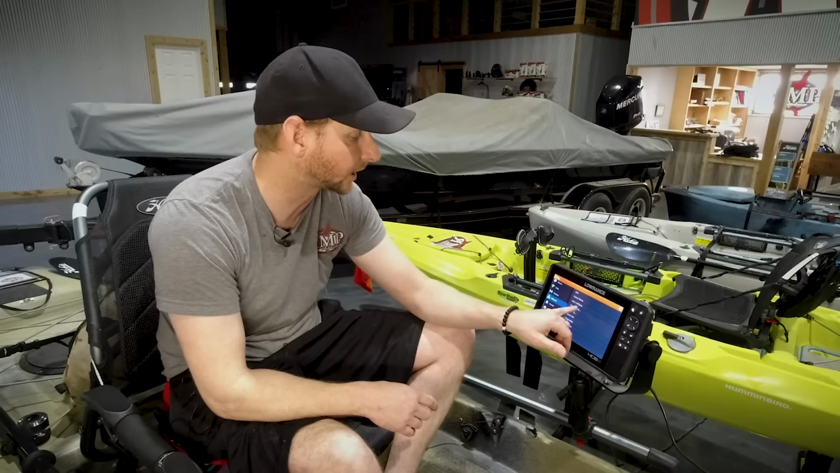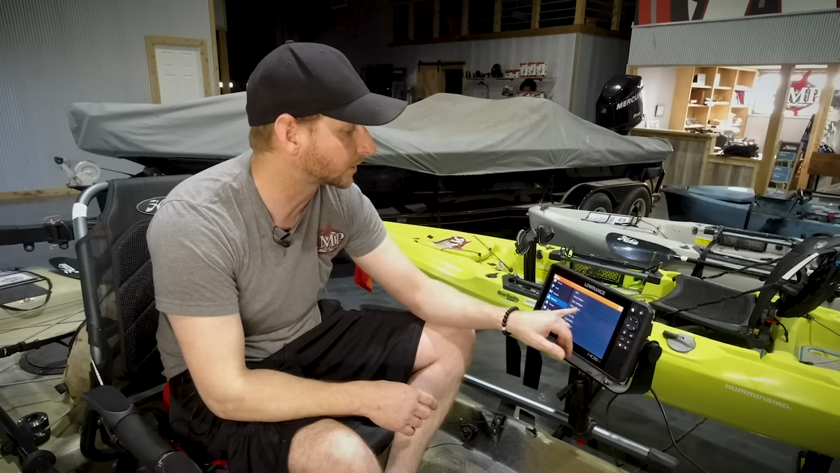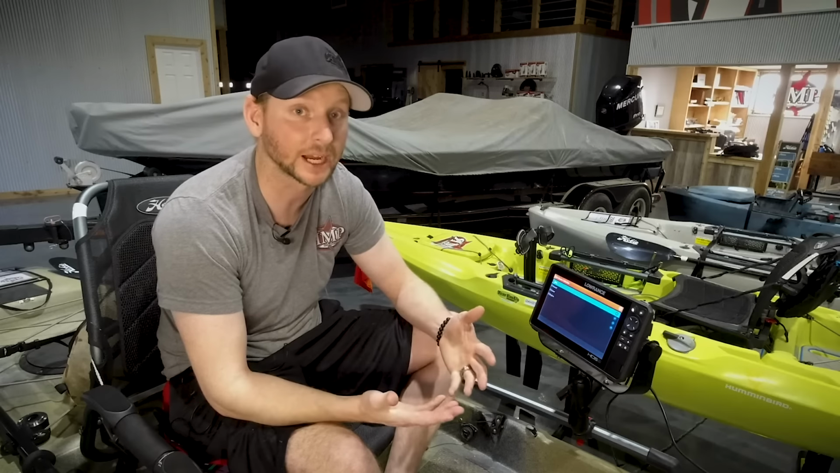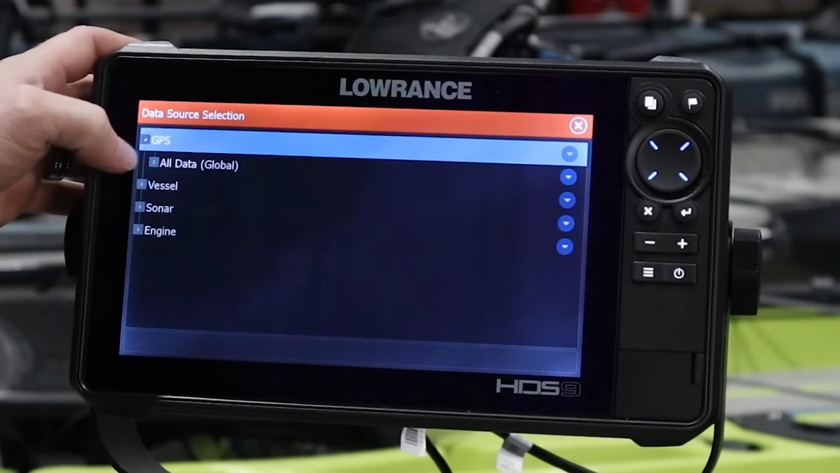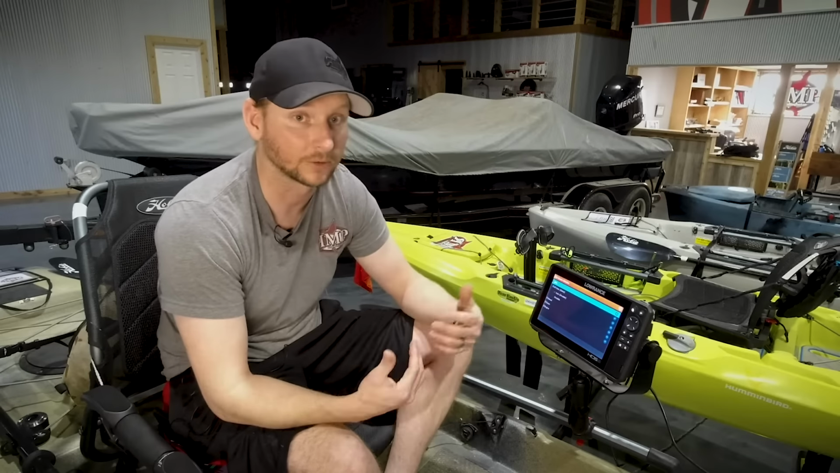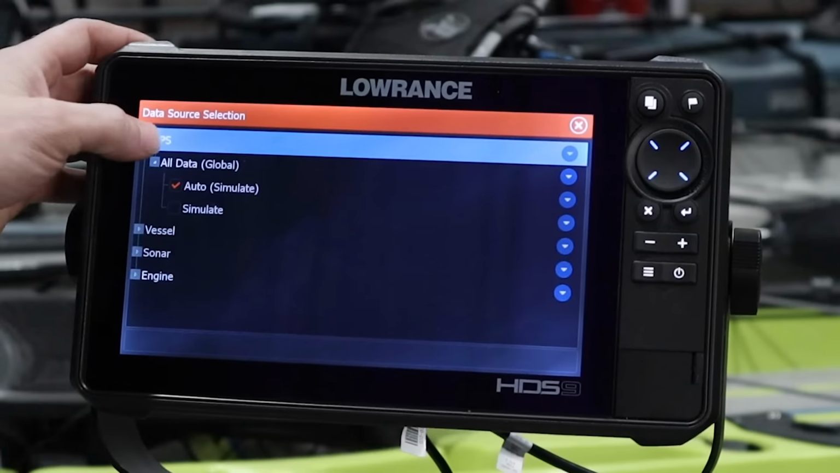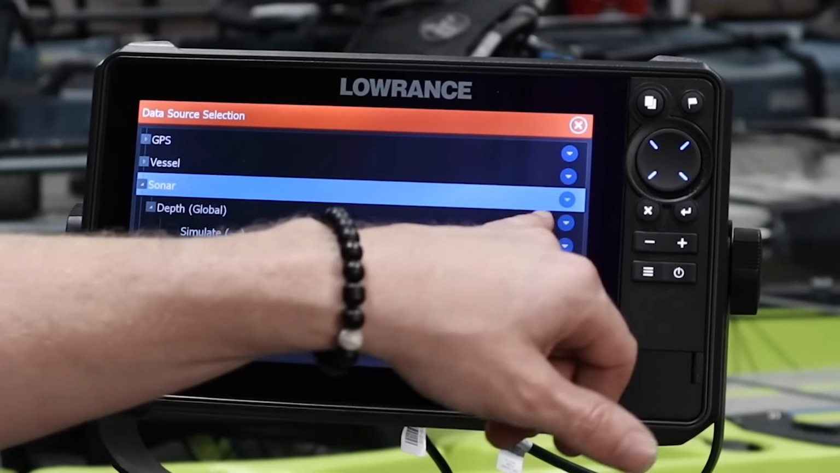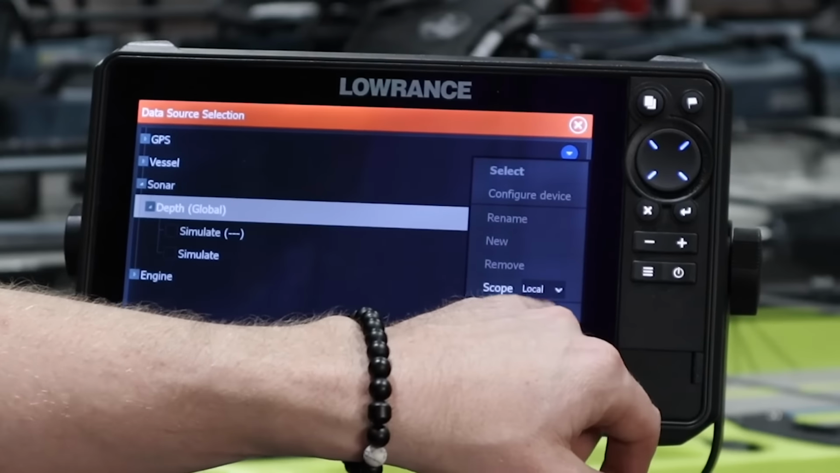Another thing that I think a lot of people get confused about that I think is another very important feature of this, we're going to talk about data sources on here. Now what this is, again, for guys like me running 2 units or 3 or 4 units on your boat, you can select where you want that. Do you want it coming globally, meaning from all the units itself, or do you want it selected from a specific unit? So for sonar, for example, down here, depth global, I would actually come in here and I would change that scope to local.